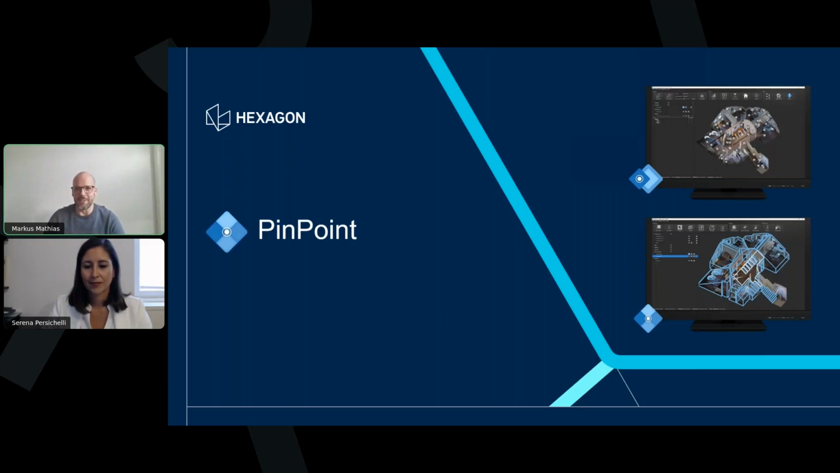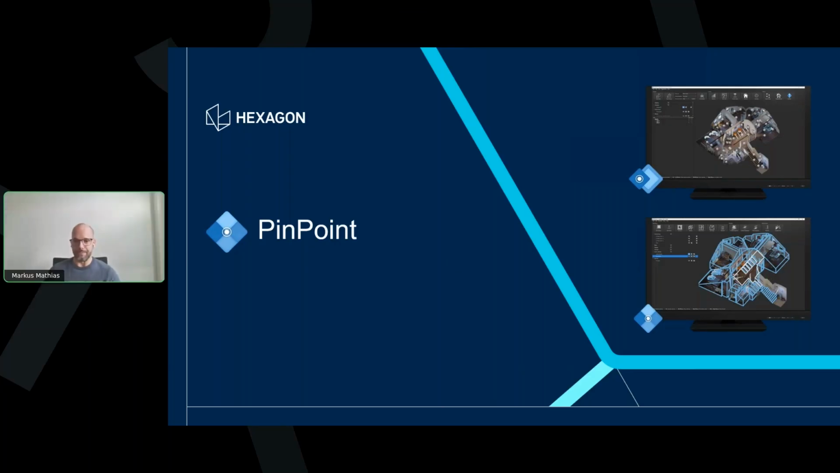Thanks, Serena, for your introduction. My name is Markus Matthias, and I'd like to present to you Pinpoint and outline a typical workflow in the software. As you can see here, the software consists of two main modules, the Pinpoint registration tool on top and the Pinpoint modeler on the bottom. These tools have different purposes.